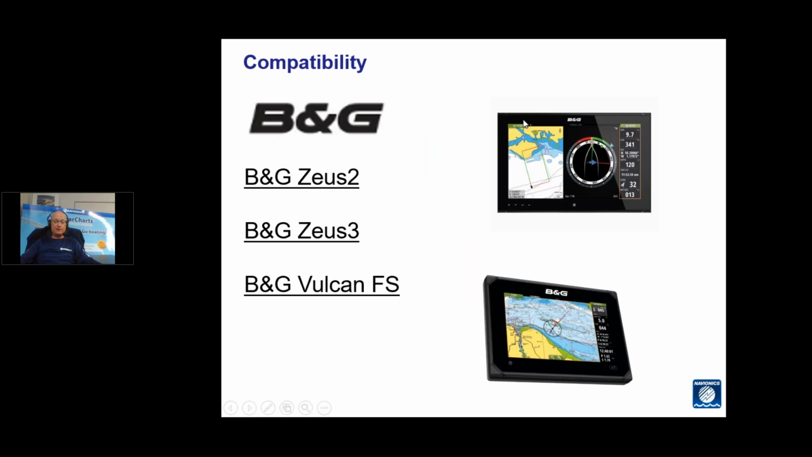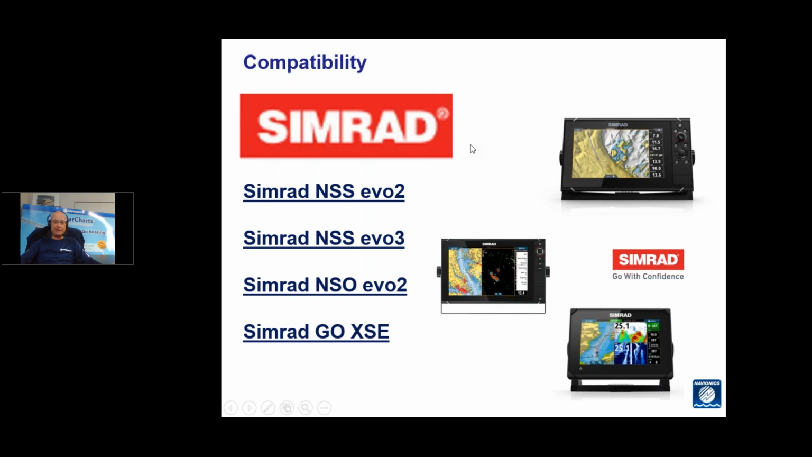For B&G, it's available on B&G Zeus 2, Zeus 3 and the Vulcan. And for Simrad with NSS Evo 2, Evo 3, NSO Evo 2 and the Simrad Go. So that's the three Navico brands that this is compatible with. Once again, it is exclusive to Navionics, these features.